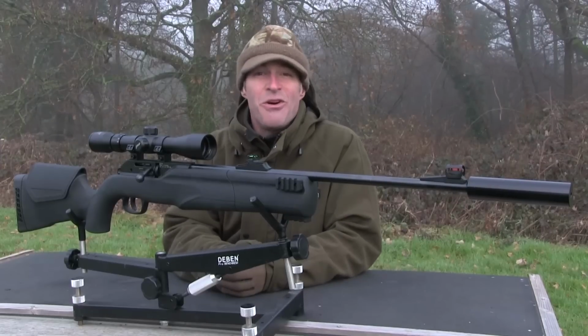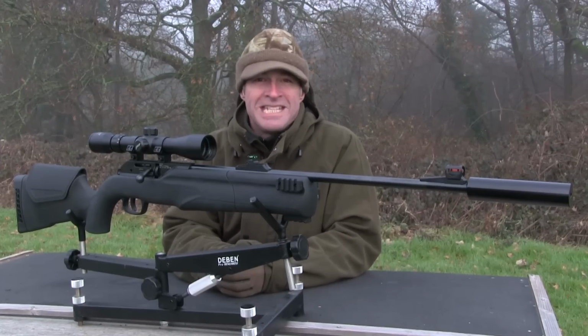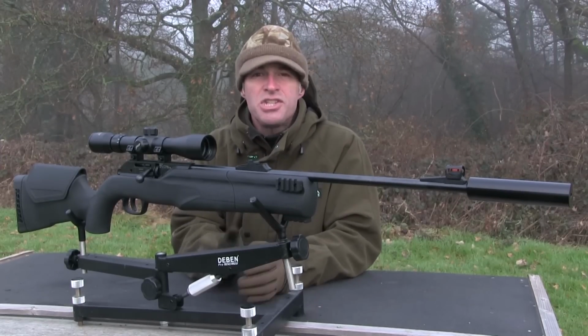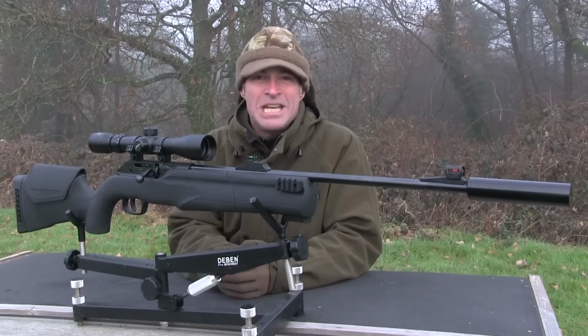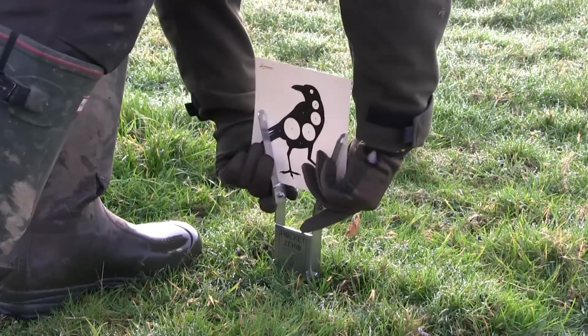As I said earlier on, you even get a bipod with this kit. It attaches via the underside accessory rail and it has adjustable legs. Let's get it set up and we'll try out the kit on the range.